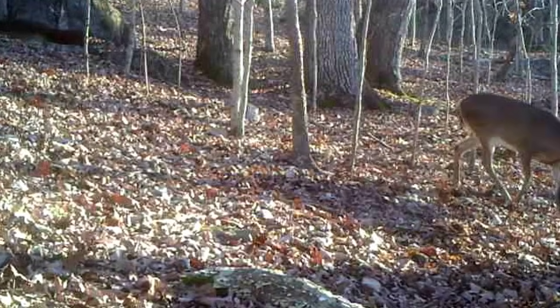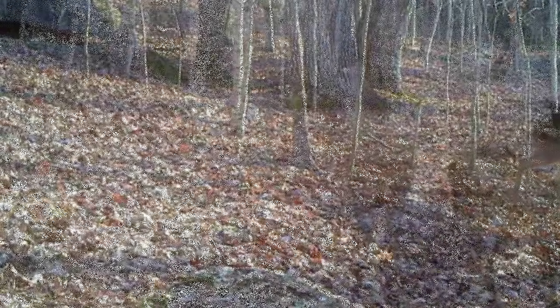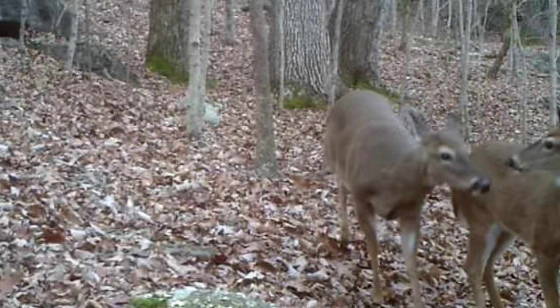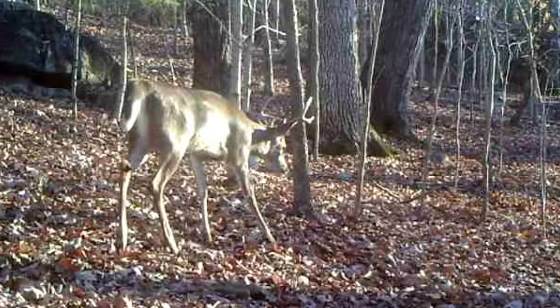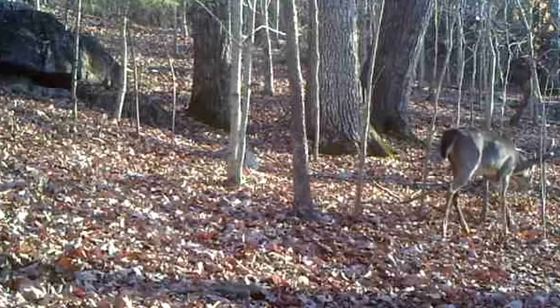And down here at the salt lick that I keep year-round, for years, the deer are always liking it. You can see them licking their lips. This keeps them healthy, a mineral block and a salt block year-round. But these old bucks know it's there too. They're always checking this spot.